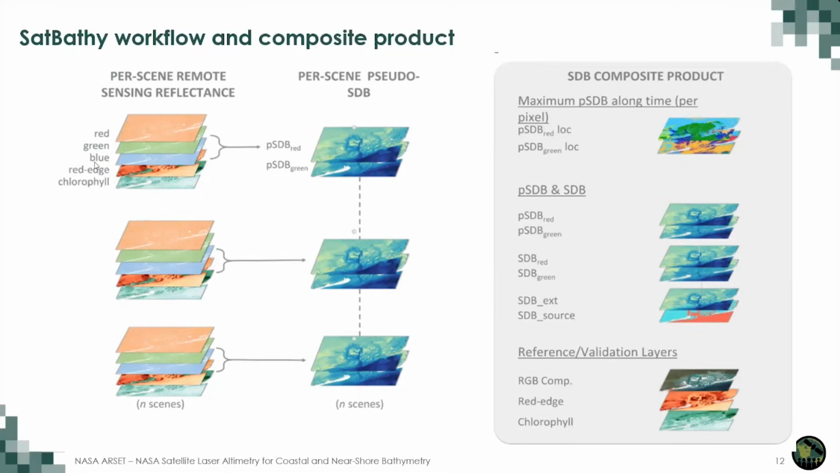For each scene, individual pseudo-bathymetry layers are generated and then composited along the temporal dimension by selecting the maximum PSD value per pixel, representing the deepest, least turbid observation. The temporal index of this maximum pseudo-SDB is recorded and applied to extract corresponding values from the red edge and chlorophyll A layers, producing composite turbidity proxy maps. These composite products provide context for any residual turbidity and serve as inputs to the subsequent steps within the SatBathy processing chain.